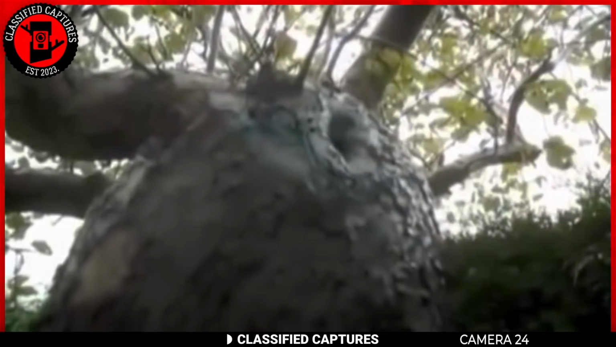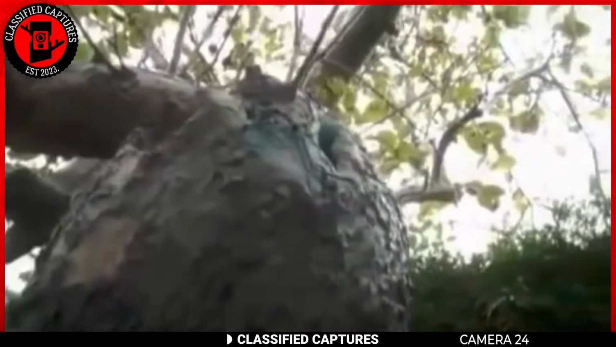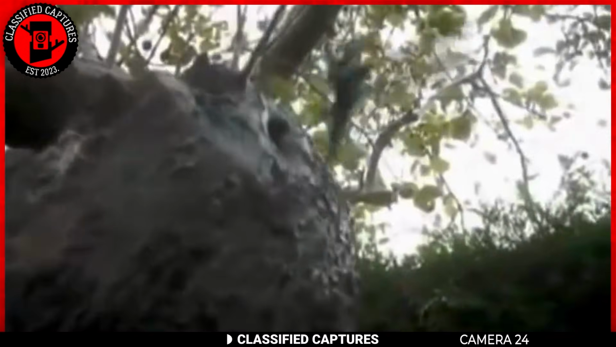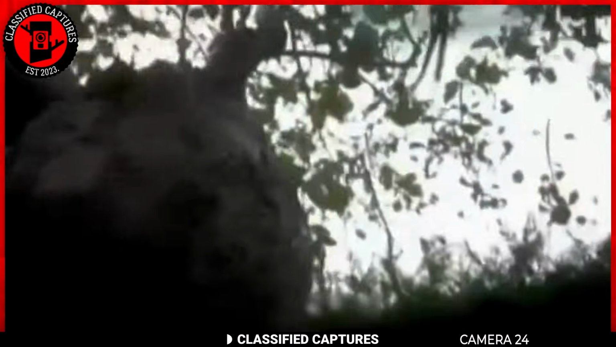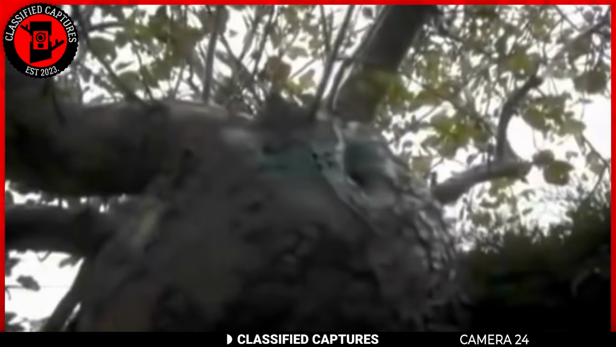The footage hasn't been debunked as fake, and the creature's description matches the traditional image of a fairy. The idea of a tiny humanoid creature with wings living in a tree is straight out of folklore, but seeing it captured on video was something else entirely.